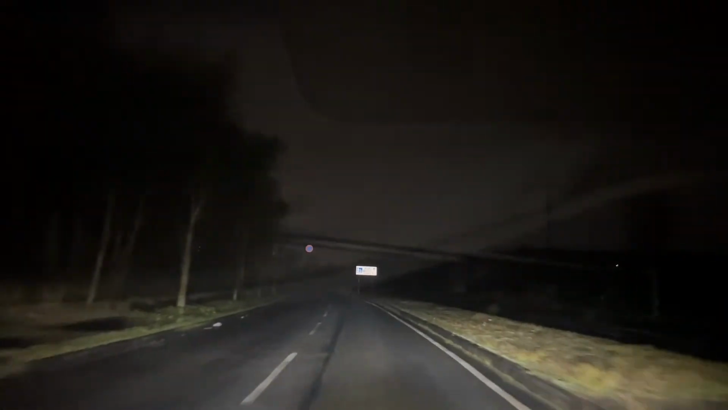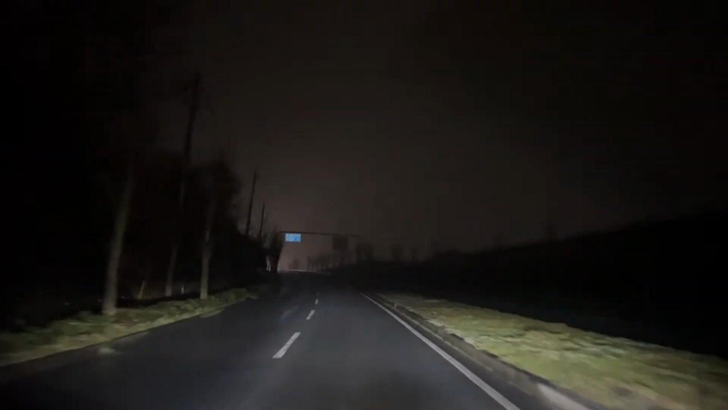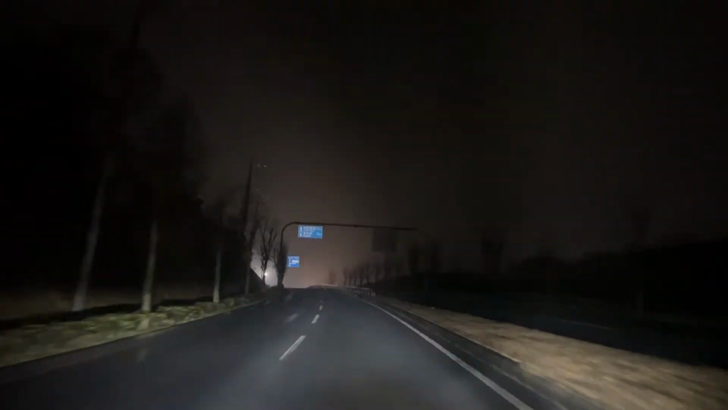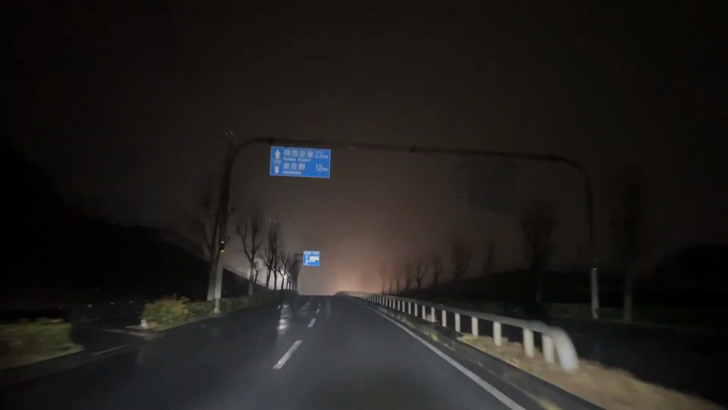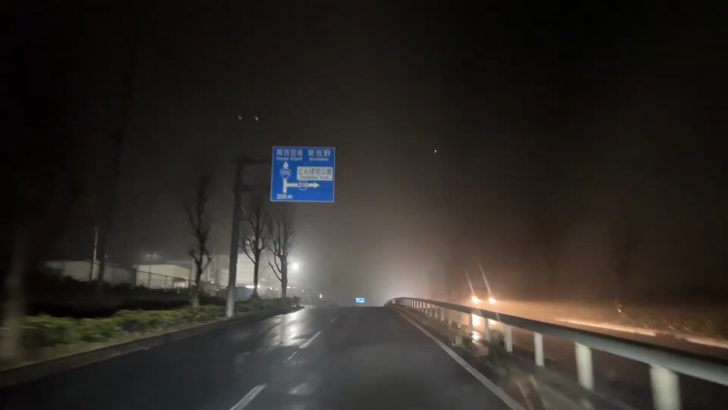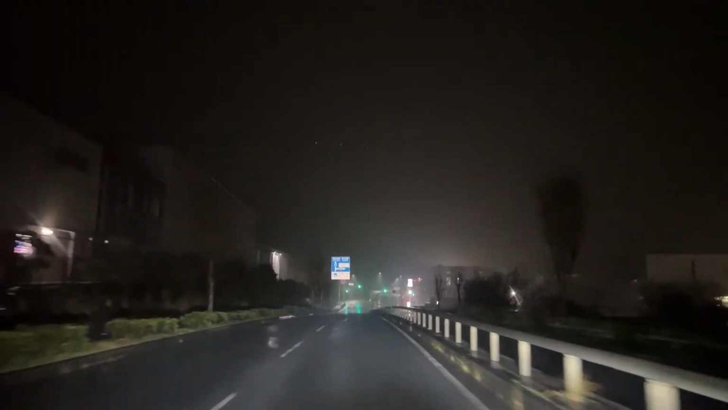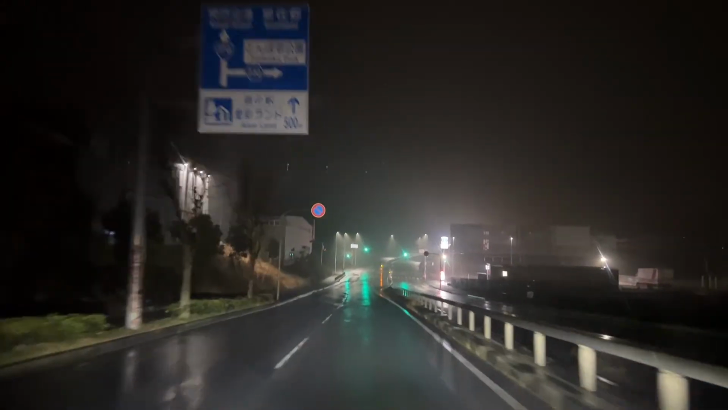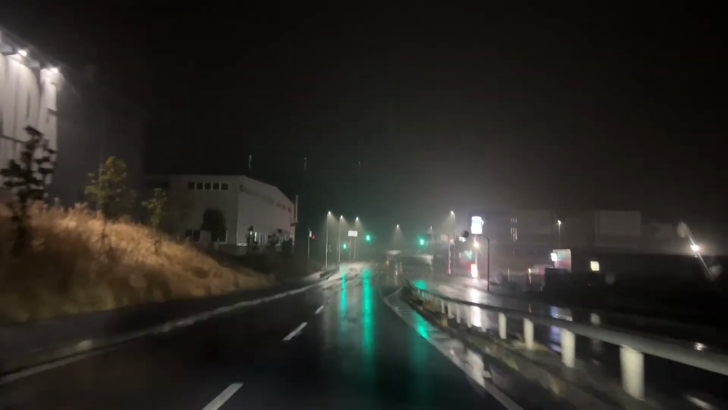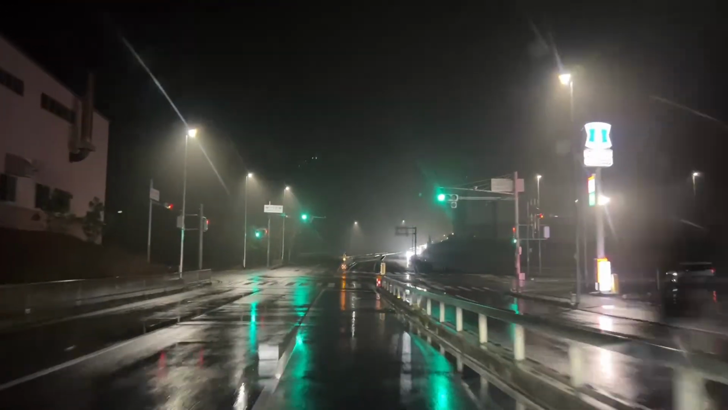As you can see, it is very dark. Up here we have Aisai Rando, which literally means love vegetable land. And it is a farmer's market and playground. They are closed right now. But it's a really cool place for buying groceries and vegetables and stuff. And it's right up here on the right, and we're gonna turn and go down a back road.